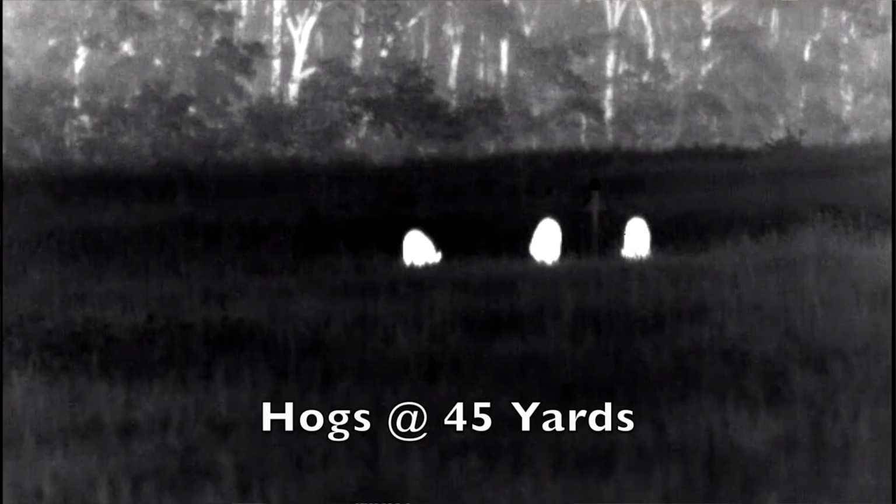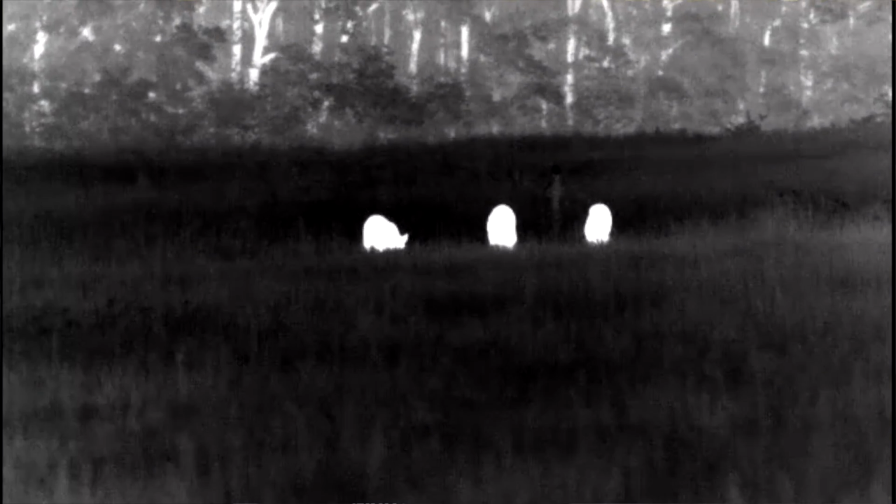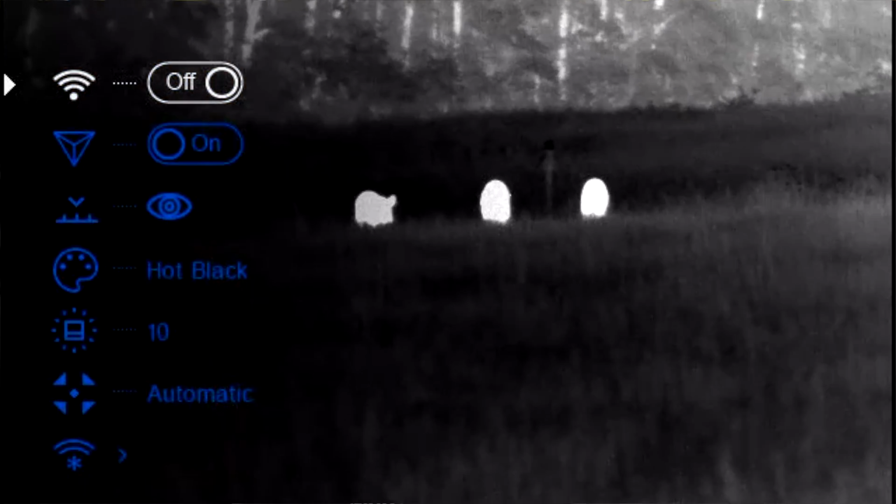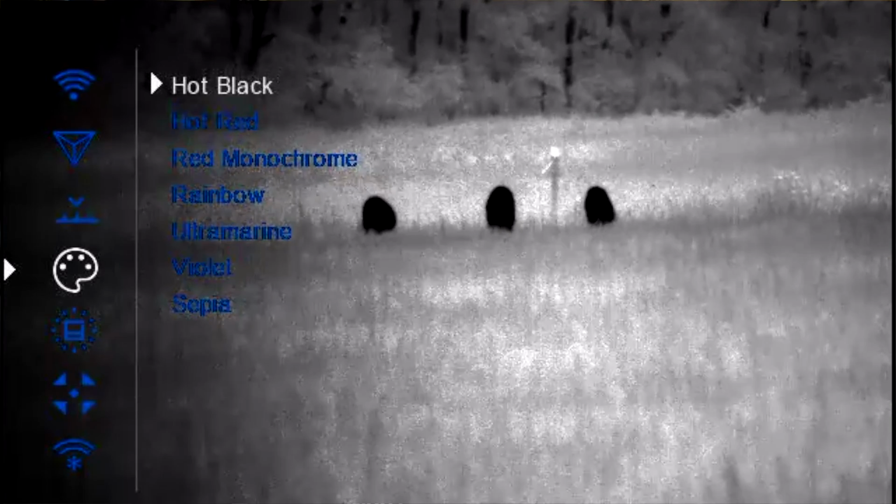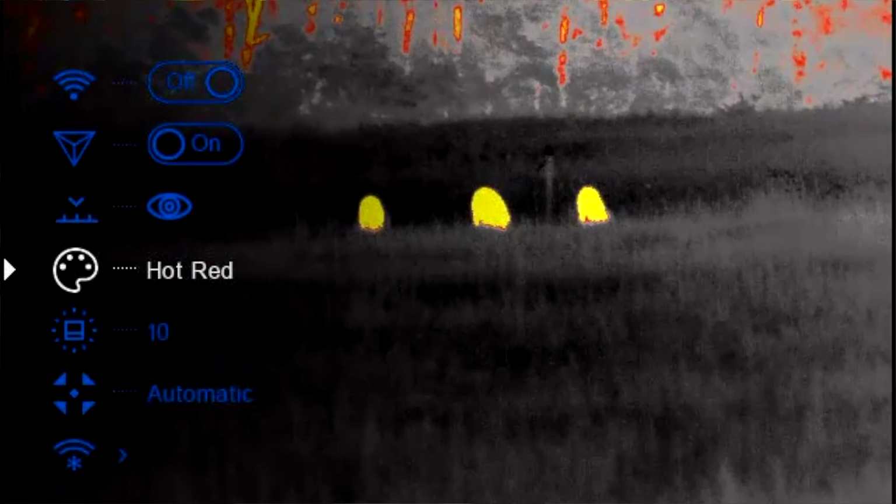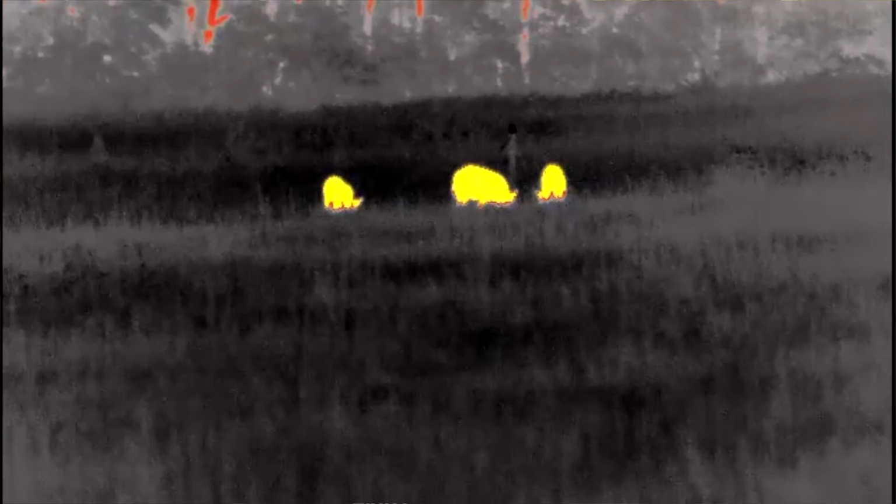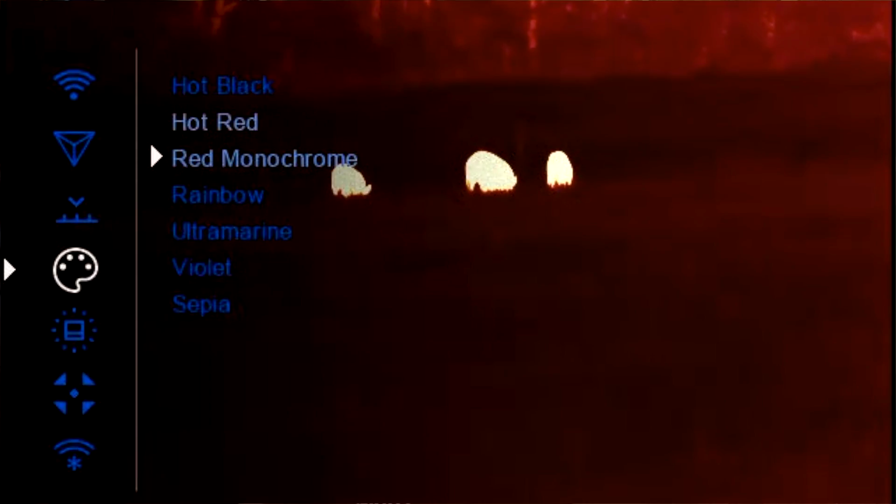So really, to go through the specs, starting off with the price at the top, this is a $3,999 thermal monocular, right at $4,000. And it is not cheap, understandably. But anytime you're getting anything with 640 resolution like this, it's going to go up in price. But what you're paying for in price, you're also getting an unbelievable picture image, which is only going to help you be more successful on your hunt.